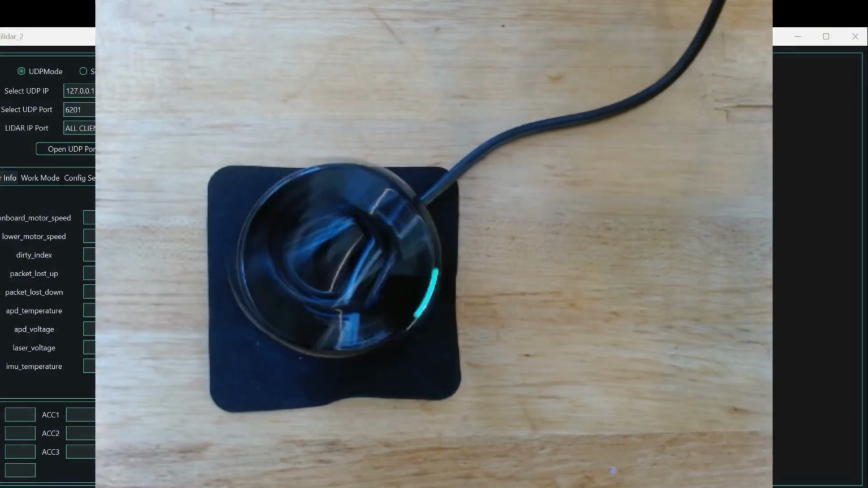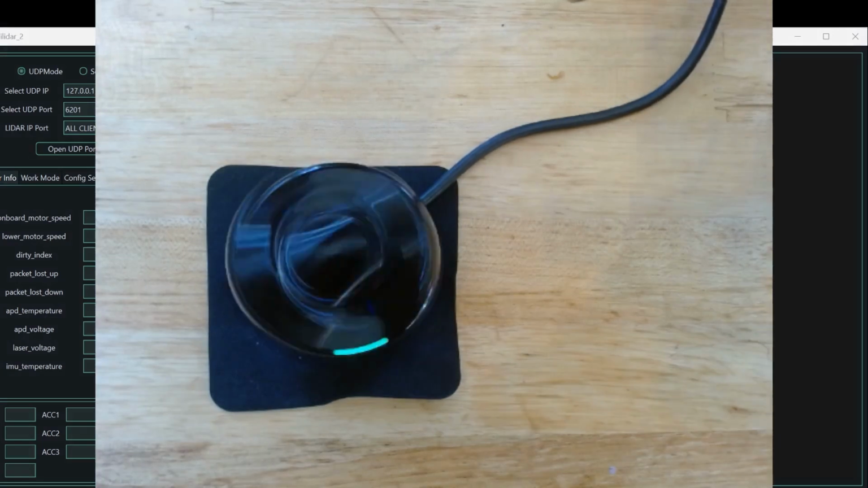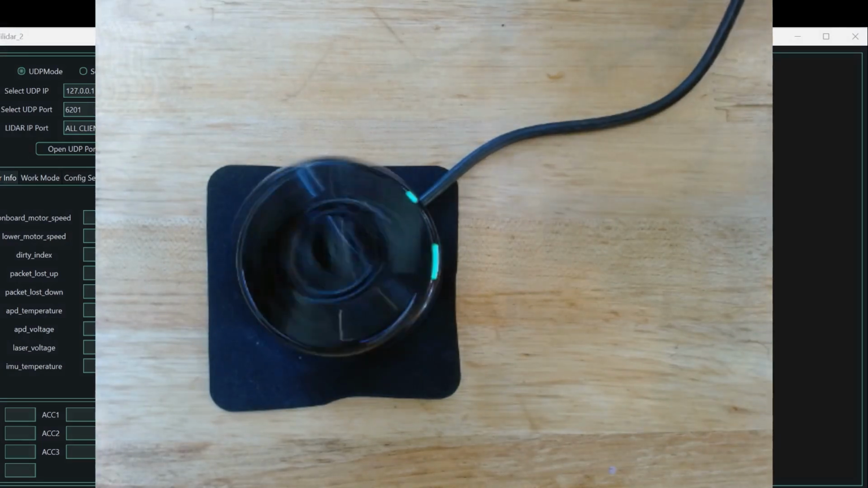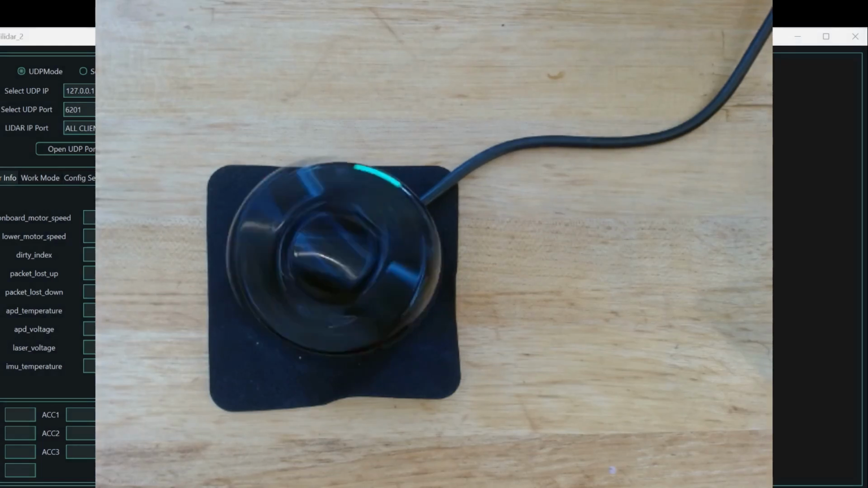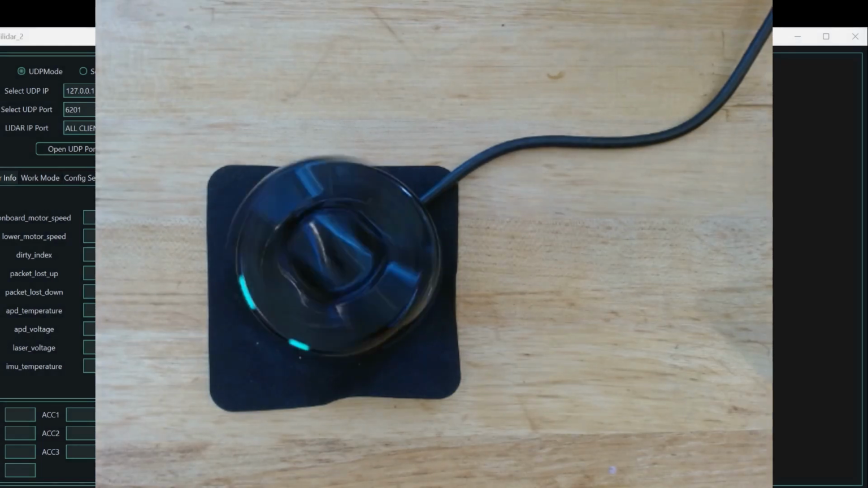And then I'm going to connect the USB-C connector. And then I'll be able to connect to the unit.